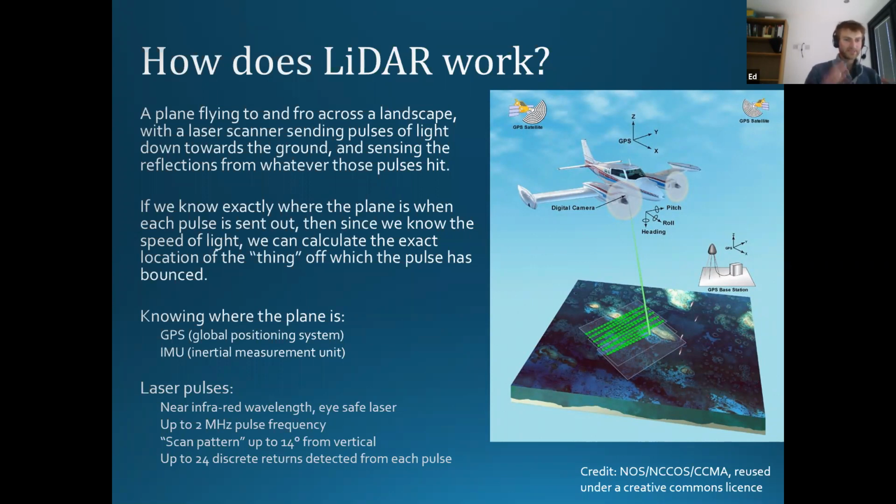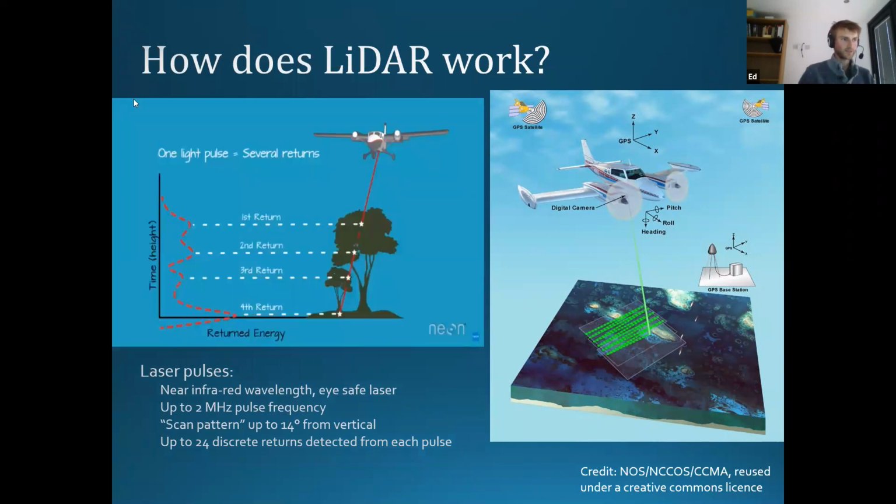And what this means, having this kind of relatively wide area or footprint for each laser pulse, is that the sensor is clever enough to detect when it receives only a partial return from each footprint, and it can then receive further returns from that footprint. So just to give you a slightly better illustration of that, we've got a side-on cross-section through one single laser pulse being sent down towards the ground.